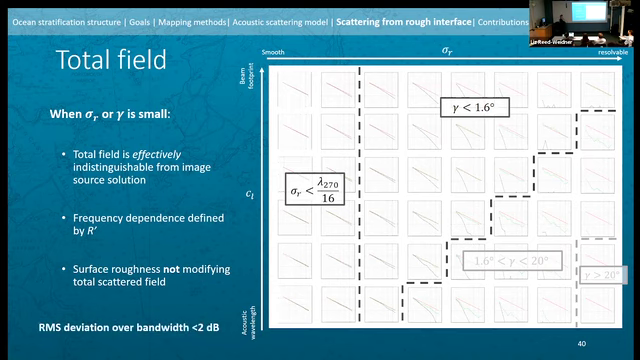We do need to delineate this regime, both of them. And so that was done by defining a threshold value, no more than 2 dB of RMS deviation over the whole bandwidth away from the image source solution. So that's how this limit was set. And that's set by really the kind of variability you expect to see in the field. If you have 2 dB of variability in your measurements, then you're doing a good job. But certainly that could be made more constrictive.